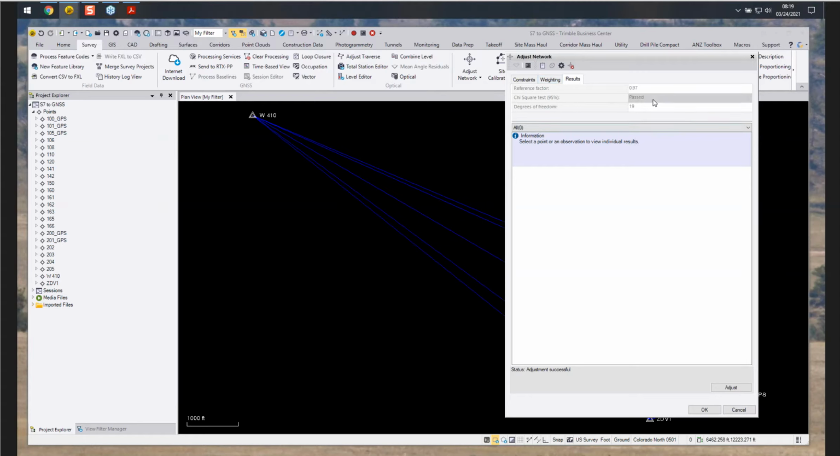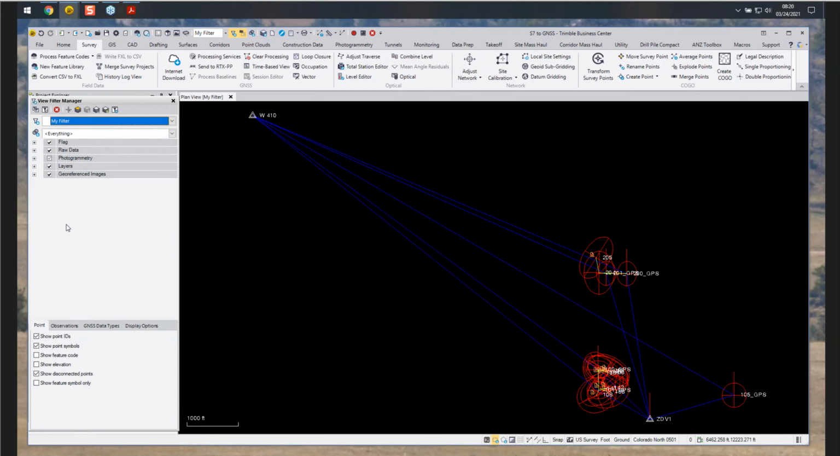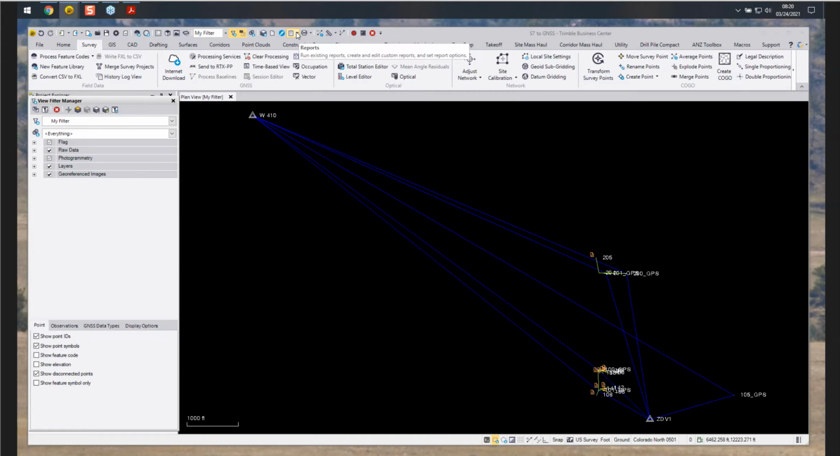We applied our weighting. Reference factor is 0.97. Chi-squared is passed. We'll apply our adjustment to our project. There's our ellipses, and we'll use our manager to turn our error ellipses off. And so now at this stage, we've adjusted it.